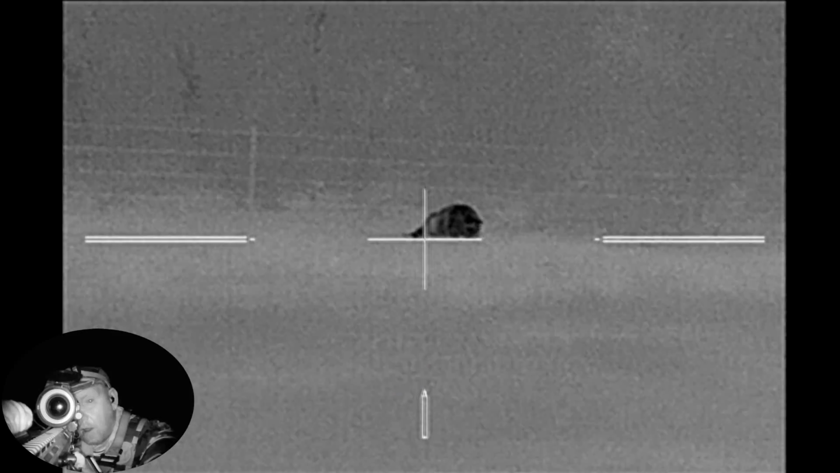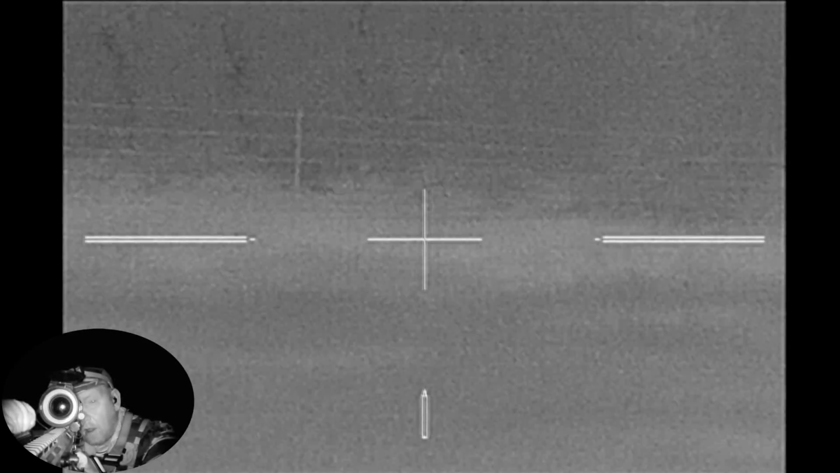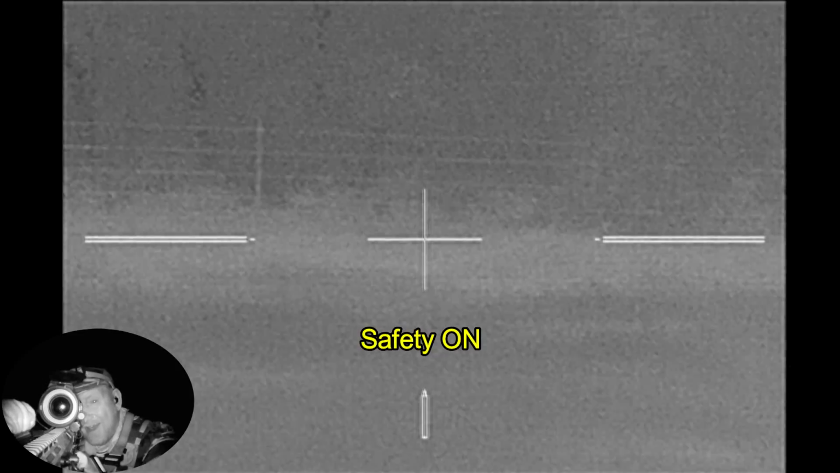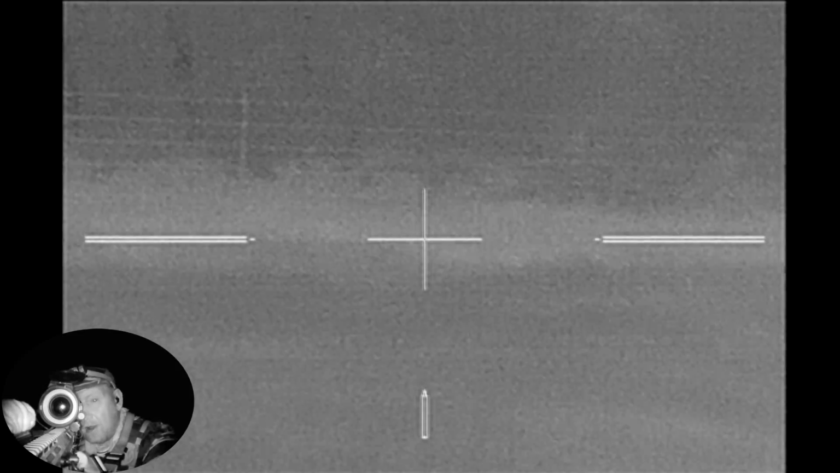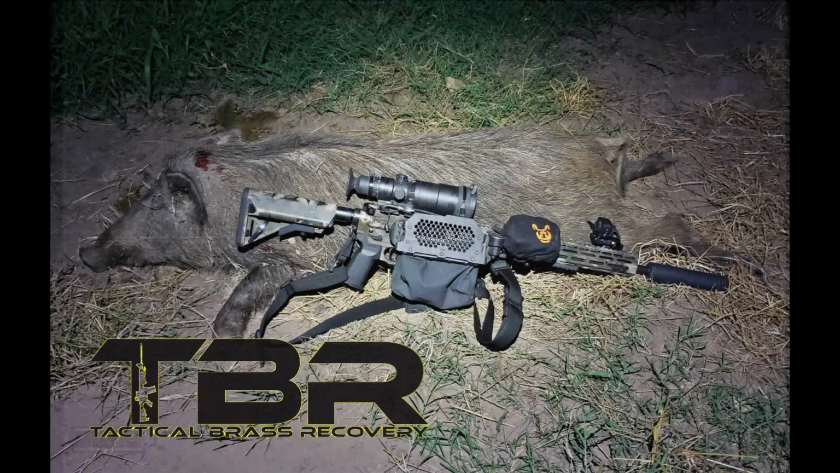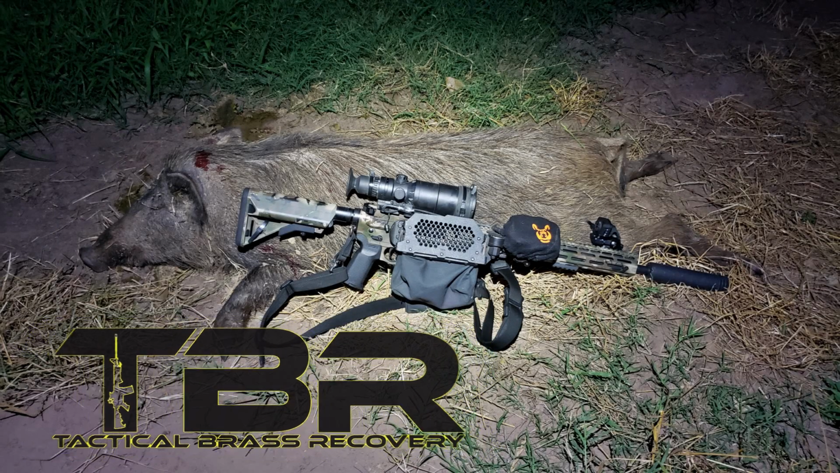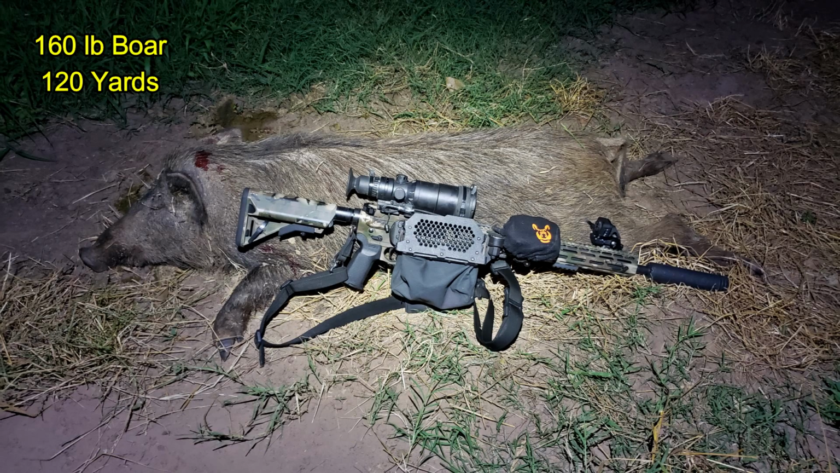Alright, here we go. Down it goes. Down. Brass Catcher by Tactical Brass Recovery. This boar came in at 160 pounds, and I did not see its partner again.